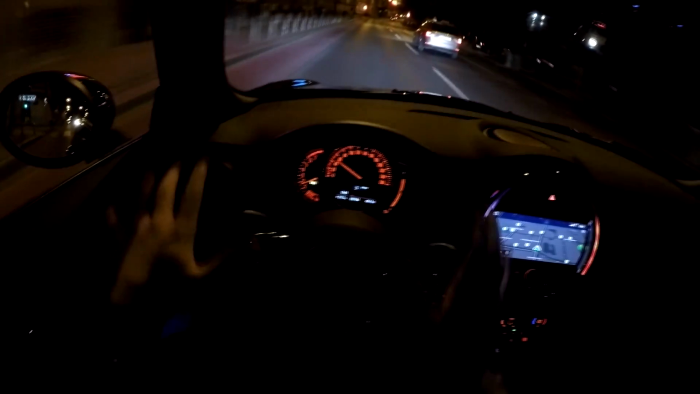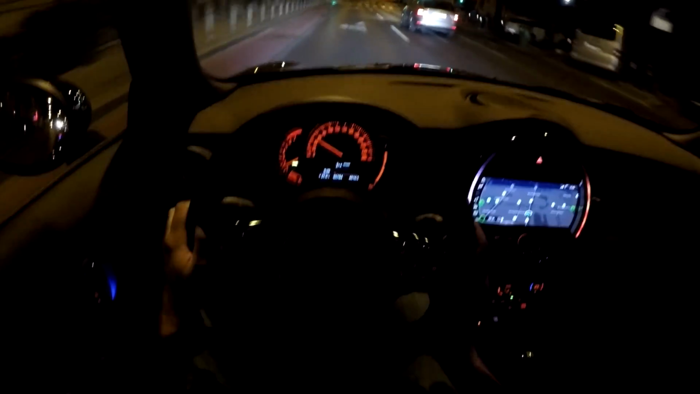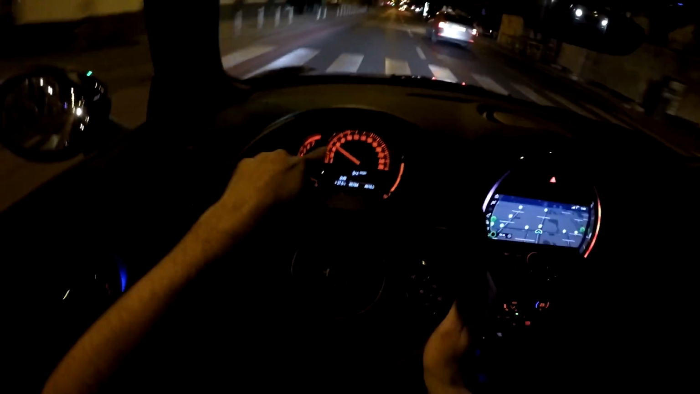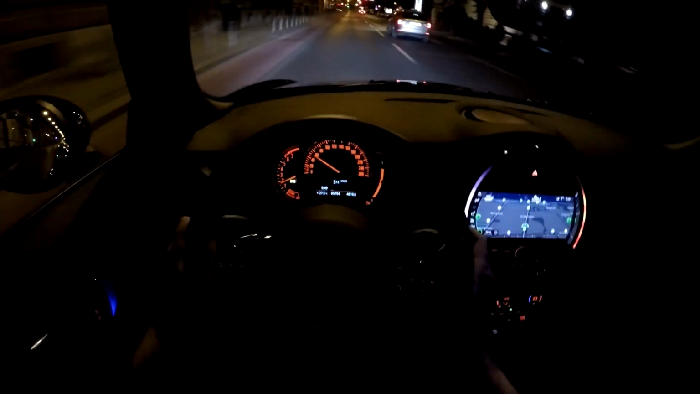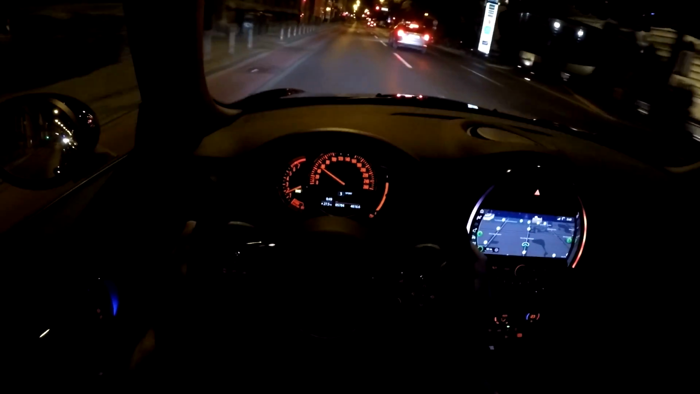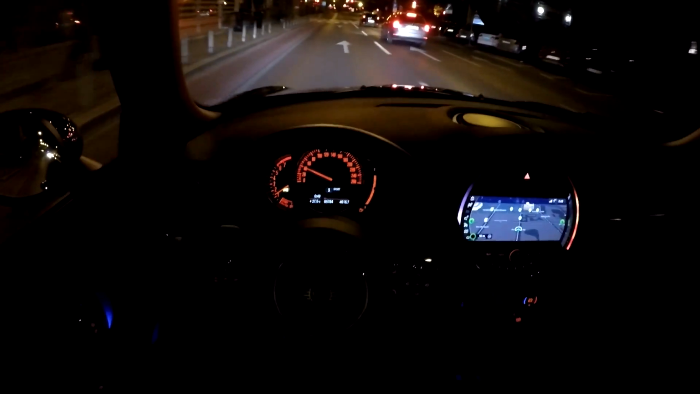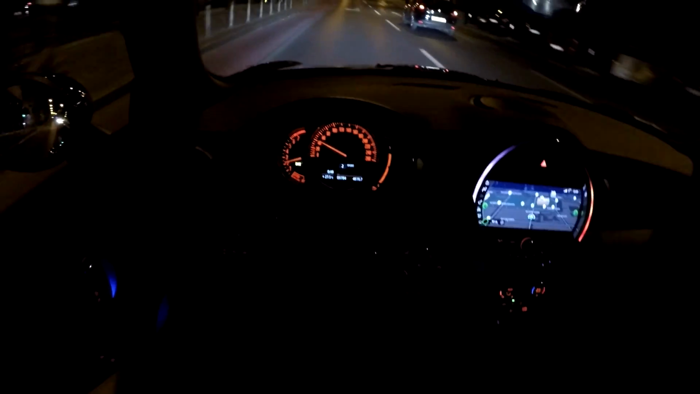So let's go through the screens. As you can see, I have the analog cluster in front of me with the speedometer and rev counter over there. You have the fuel gauge here on my right, and it is digital. That's something new on the 2019 facelifted model. I also have this pretty special Mini Yours steering wheel with, of course, buttons on the steering wheel itself.